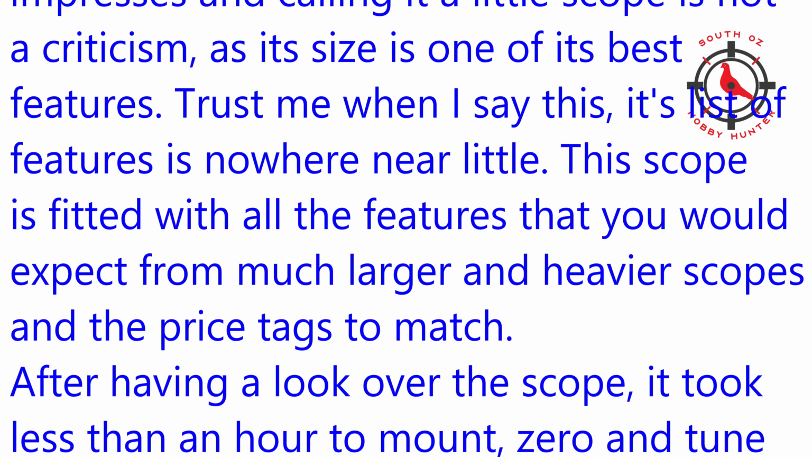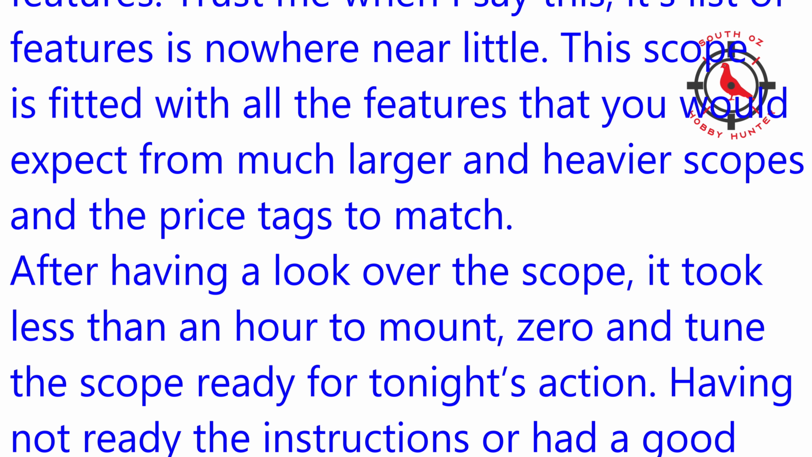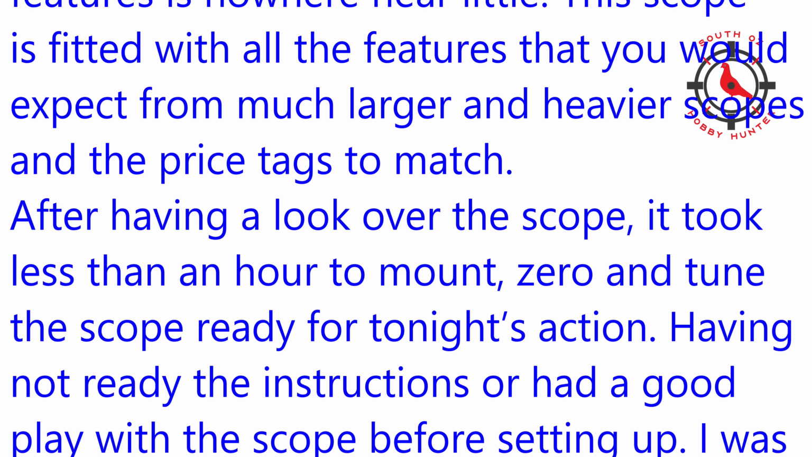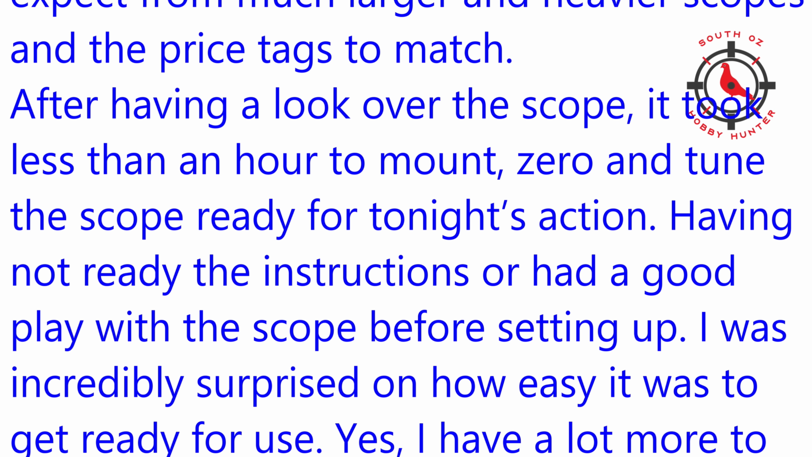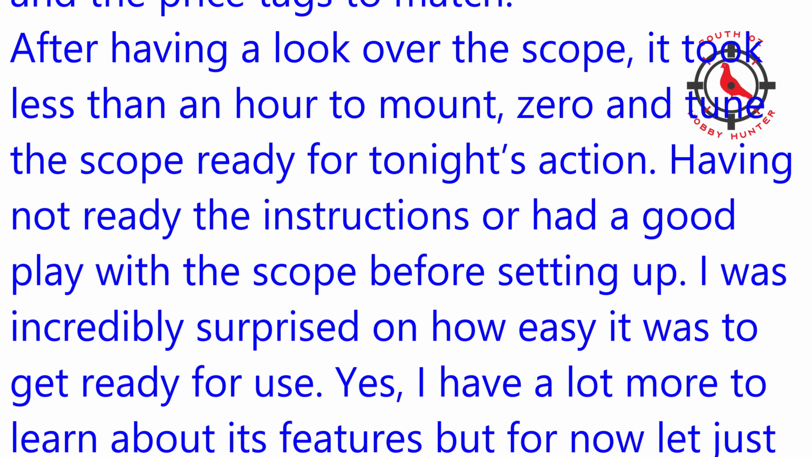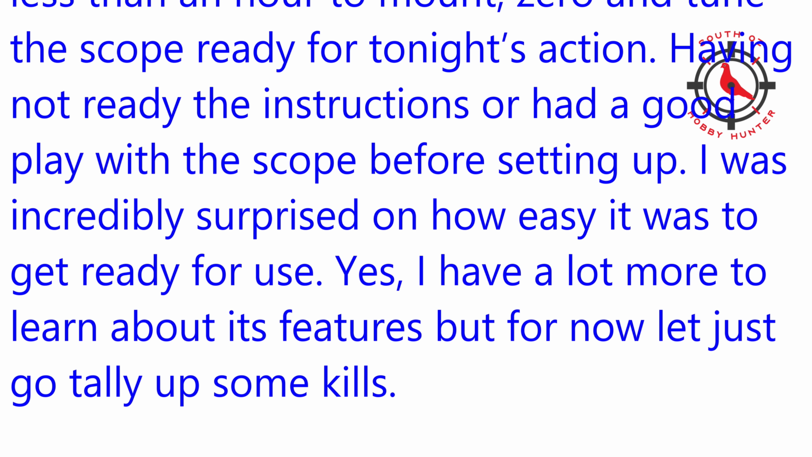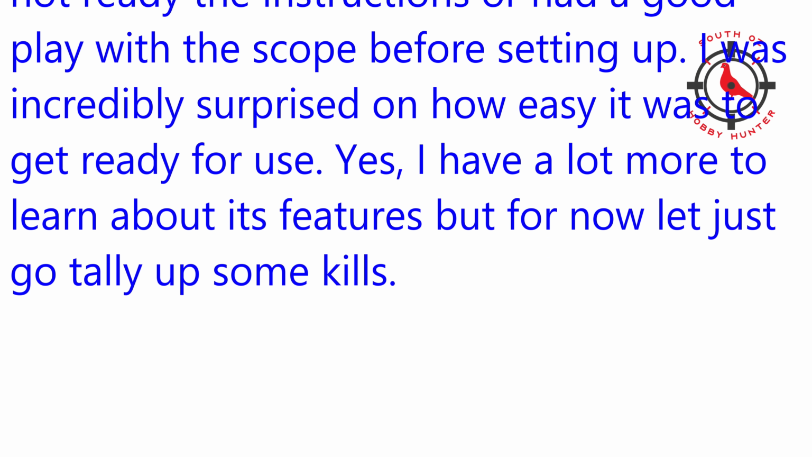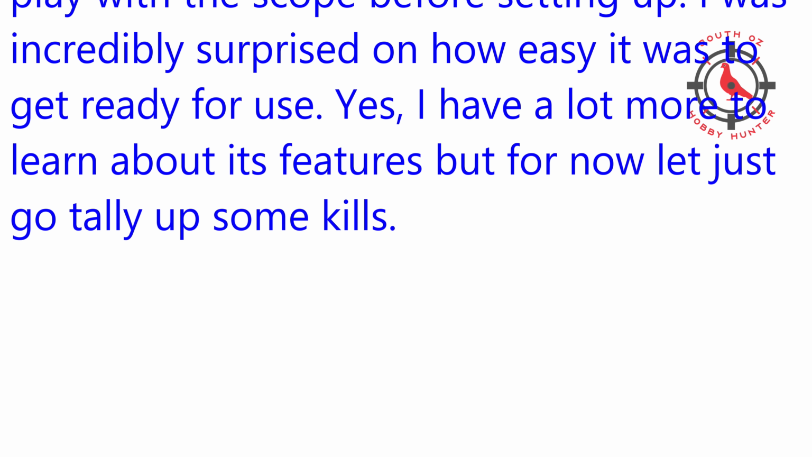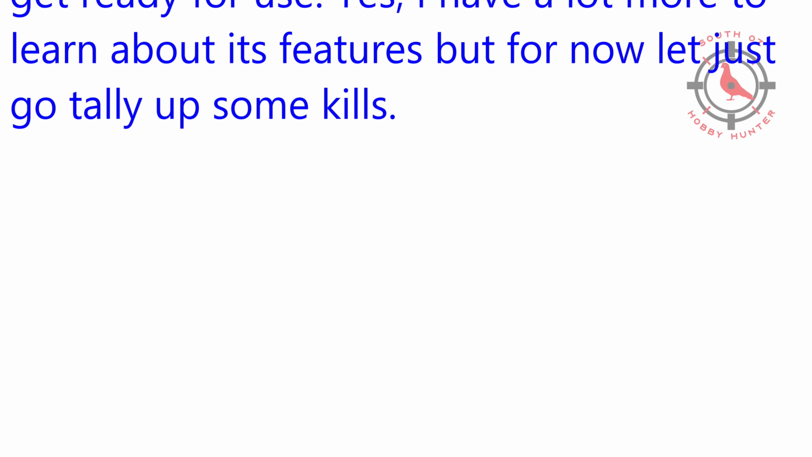This scope is fitted with all the features that you would expect from much larger and heavier scopes, and the price tags to match. After having a look over the scope, it took less than an hour to mount, zero and tune the scope ready for tonight's action. Having not read the instructions or had a good play with the scope before setting up, I was incredibly surprised on how easy it was to get ready for use. Yes, I have a lot more to learn about its features, but for now, let's just go tally up some kills.